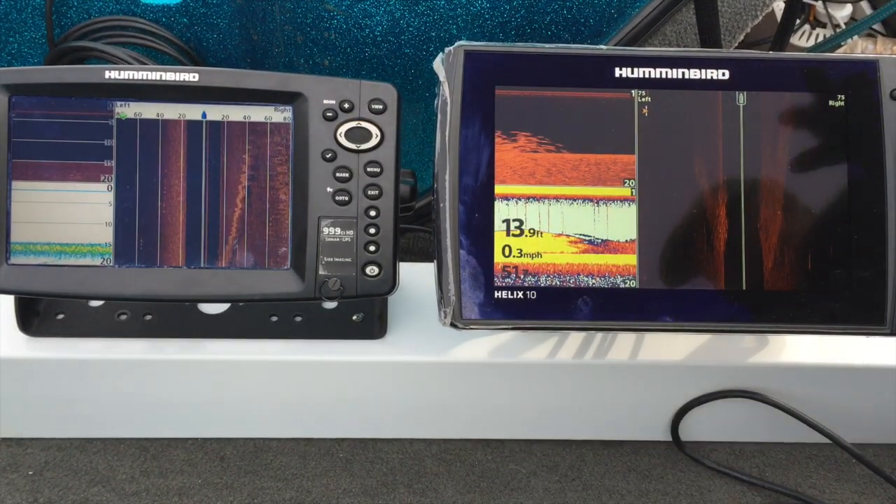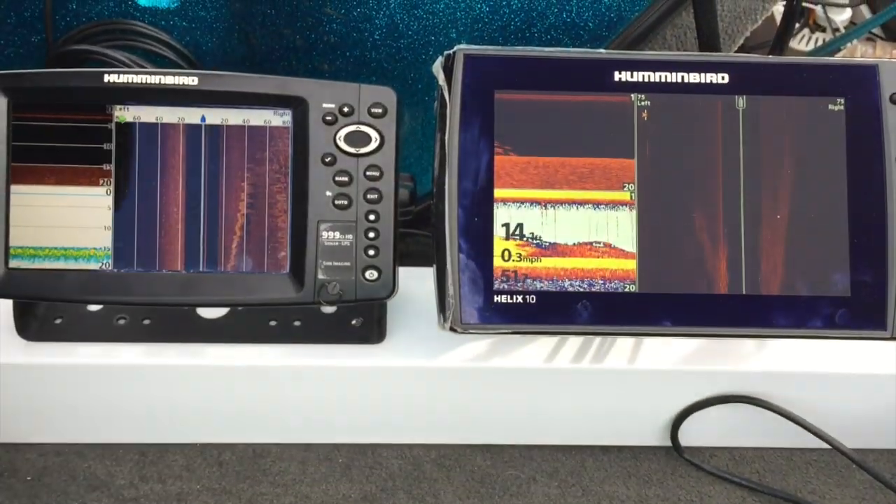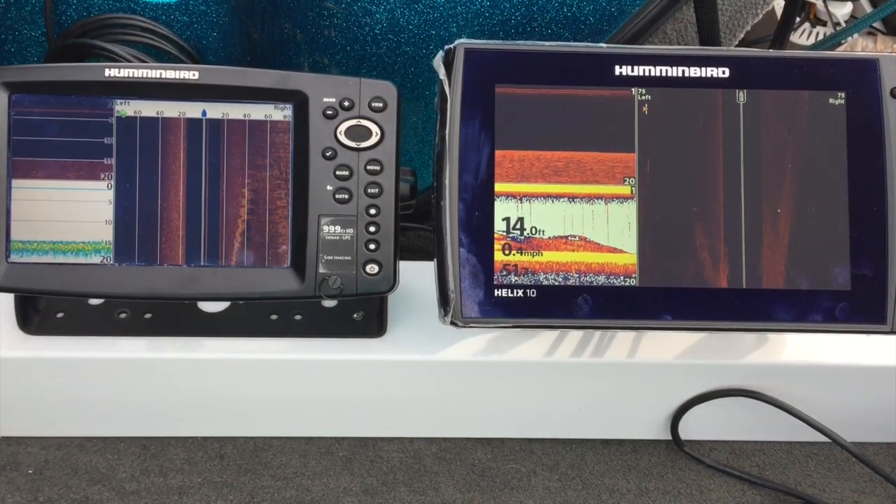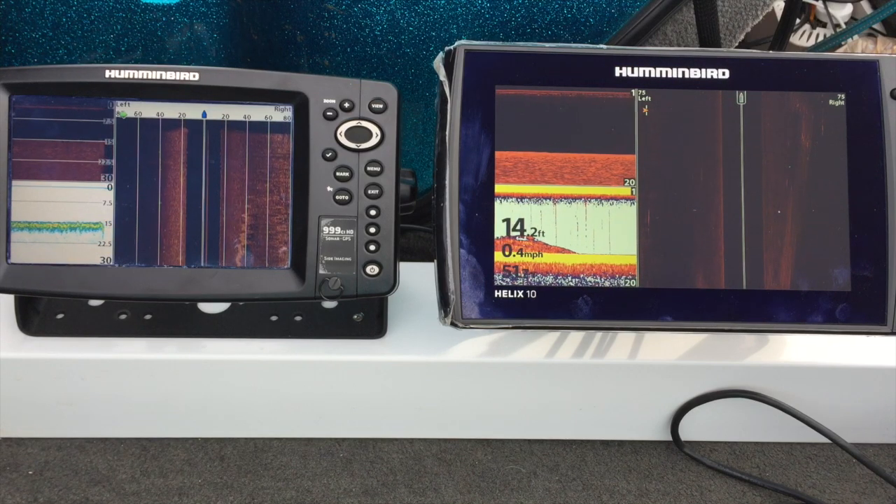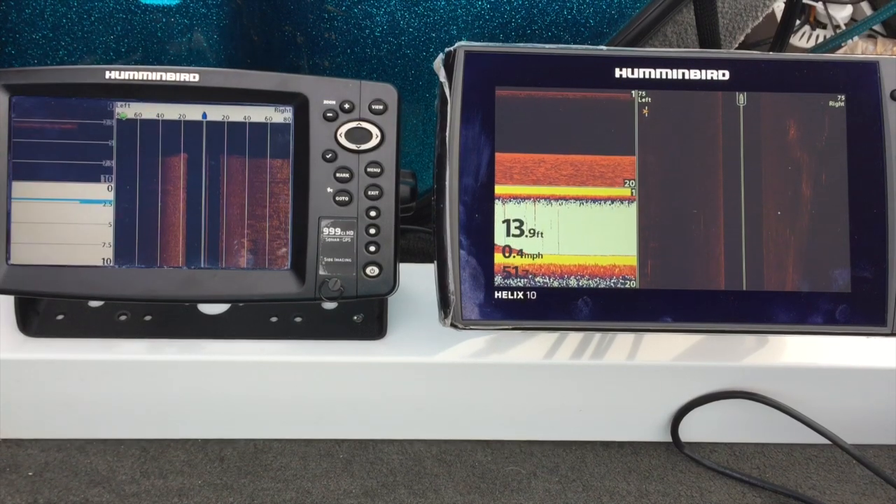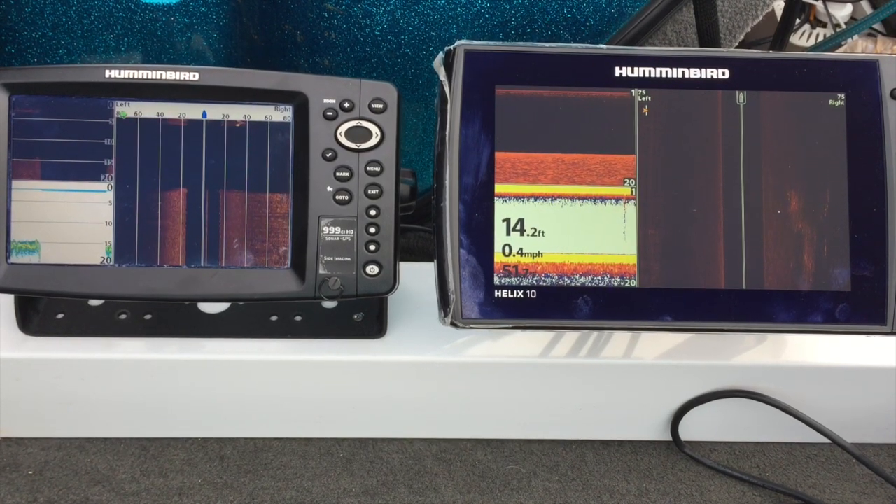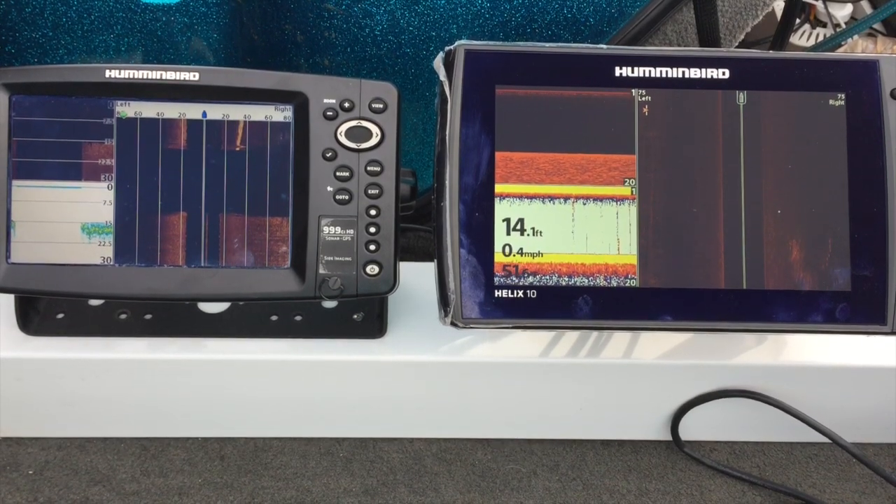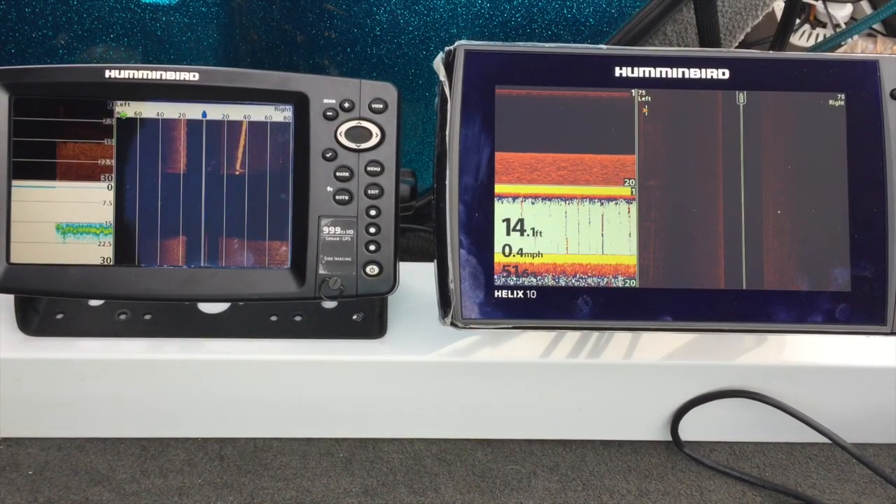First thing we're going to do, I'm going to have to cut in front of you for just a second. First thing I'm going to do is pick the transducer up out of the water. And you can see on the 999 that I have lost the transducer images right there. Okay. Let's put it back in the water. And there they come back. So that way we'll be able to tell when the Helix is using the 999 transducer.